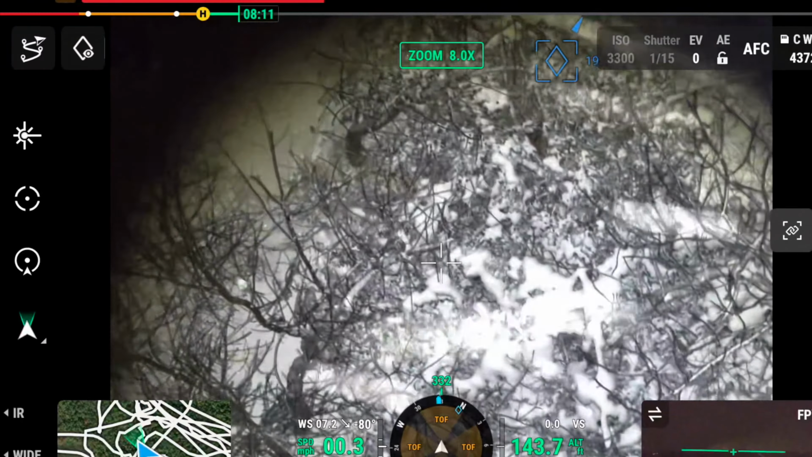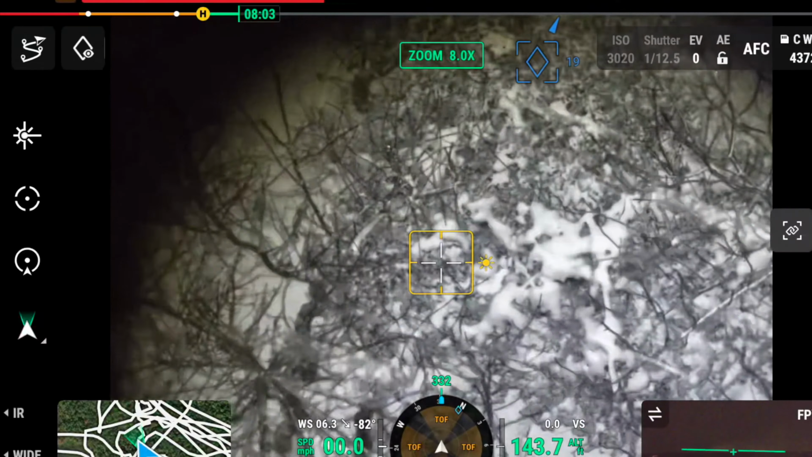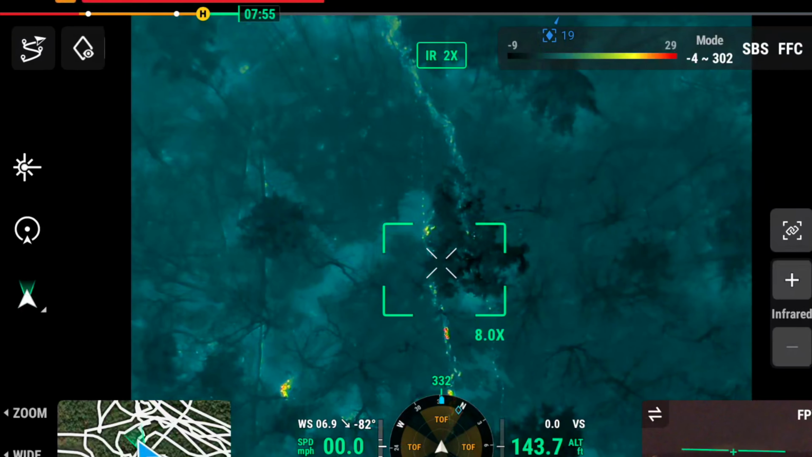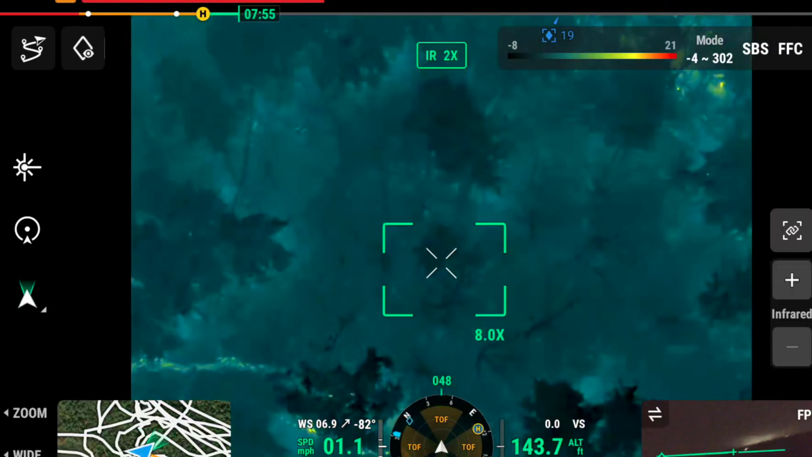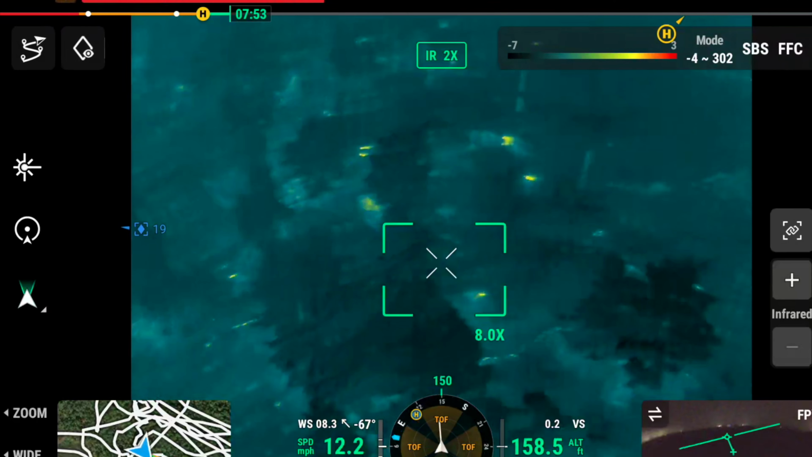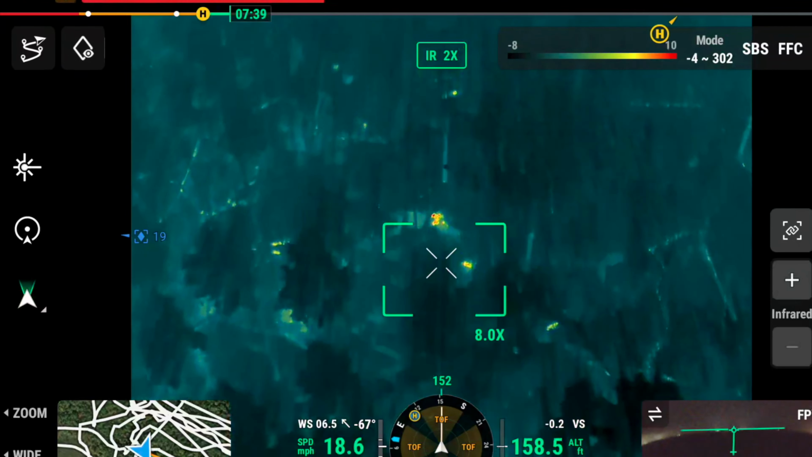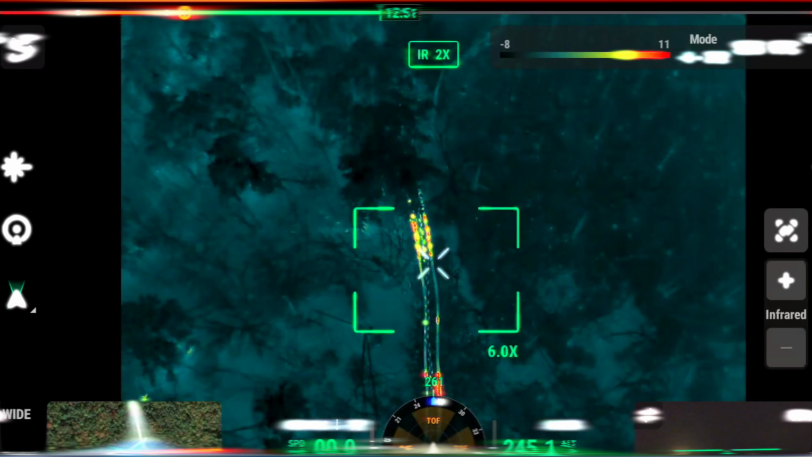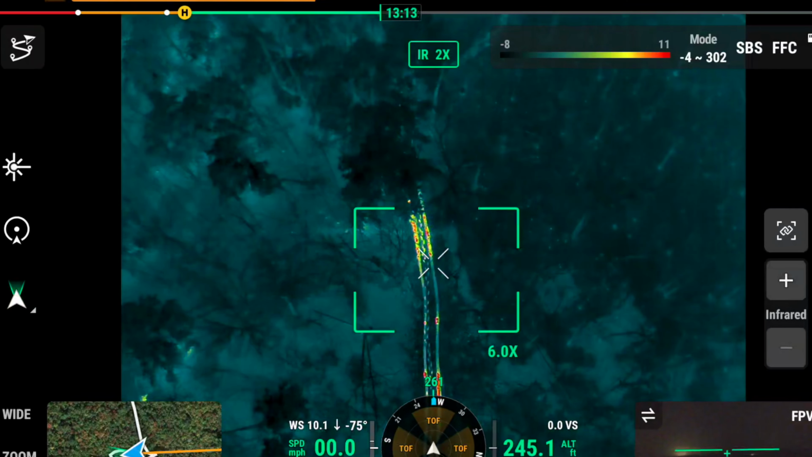Where the hell are my tracks? I can't find my tracks. Sir, what I'm going to do is I'm going to come back and get more batteries, and then I'll use my drone. Don't worry, I'll get you out. Yeah, you're back on the road now.